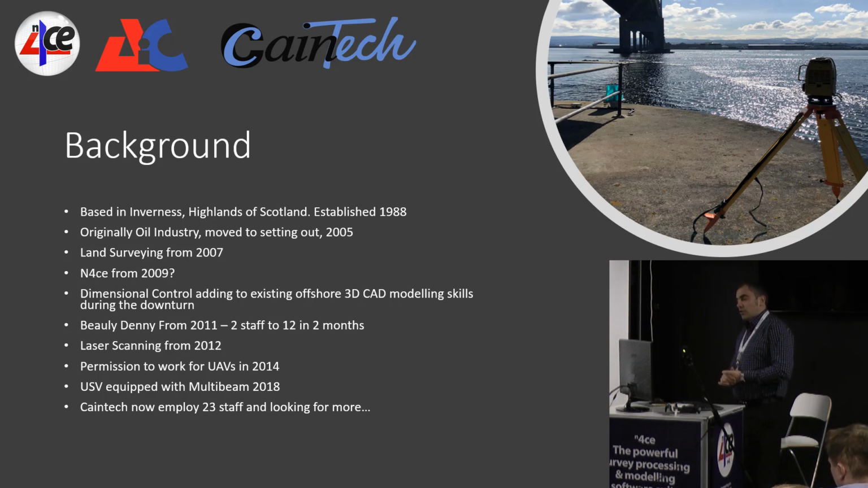We gained the permission to work for the UAVs in 2014, which, to be honest, was about the time that UAVs started becoming useful. I'd had a demonstration of a Trimble system that, when it comes into land, it's a cruise missile. It doesn't matter who's standing there, what cow has now moved into the location, it's hitting the spot that you set. It wasn't really for us.